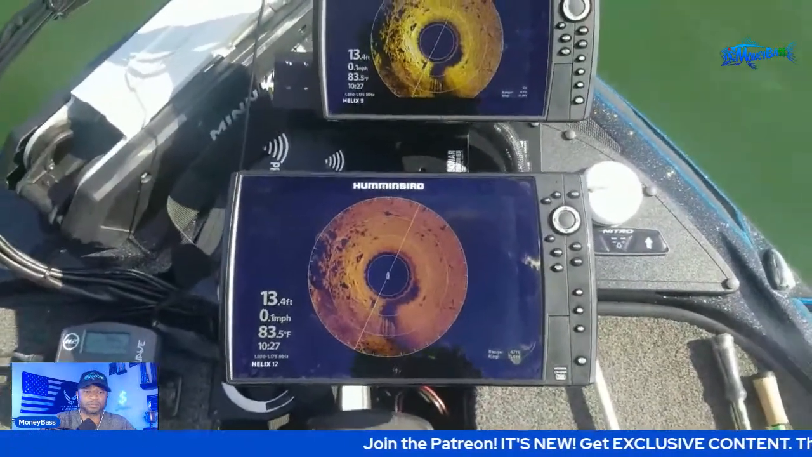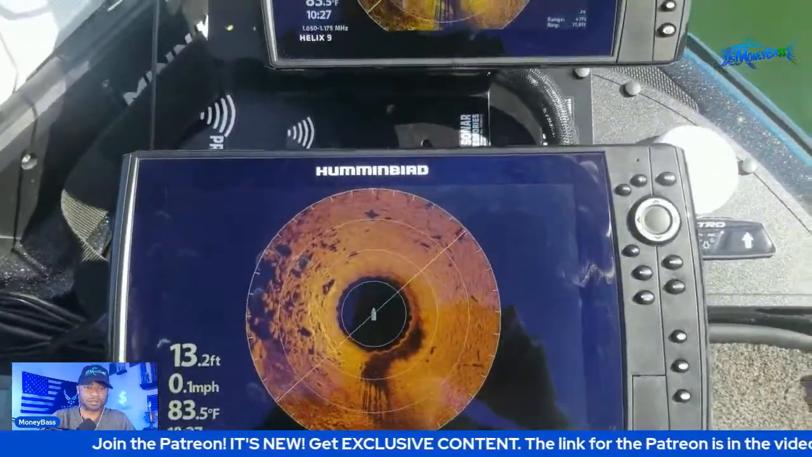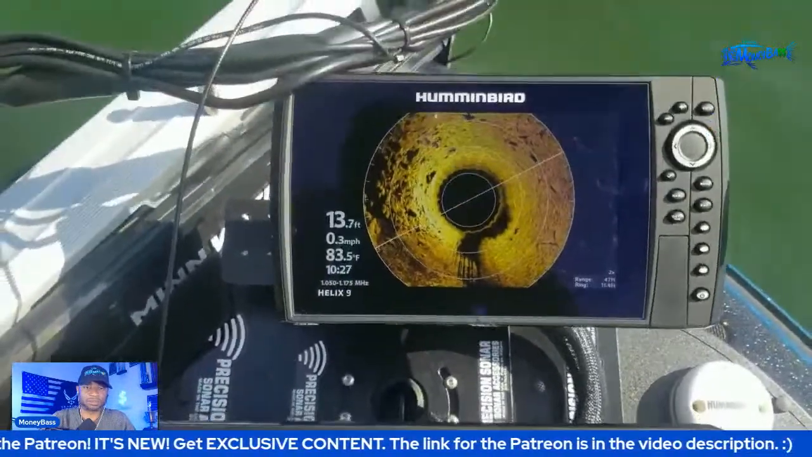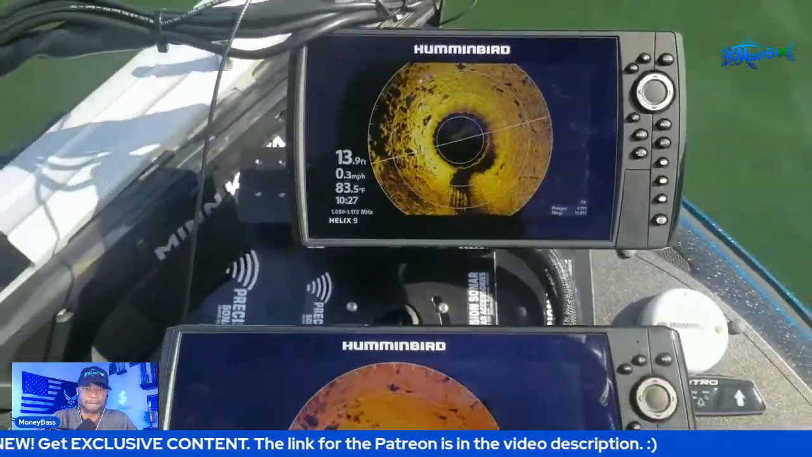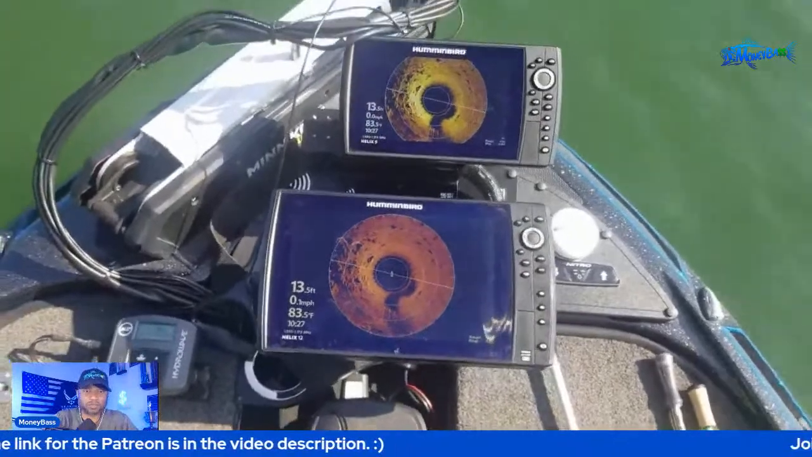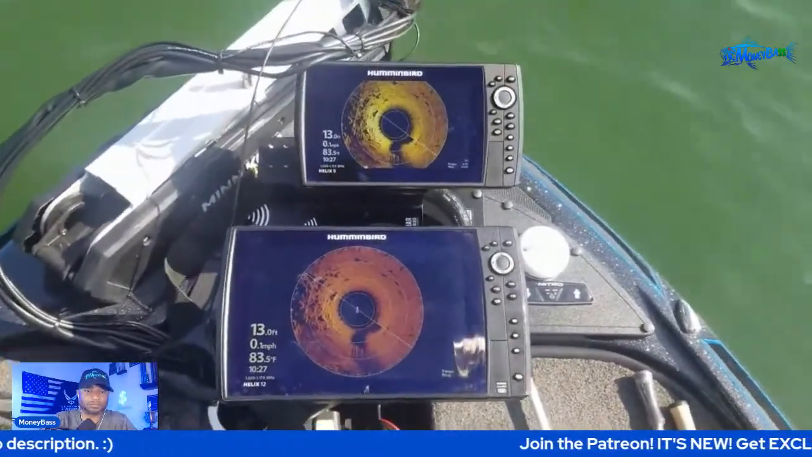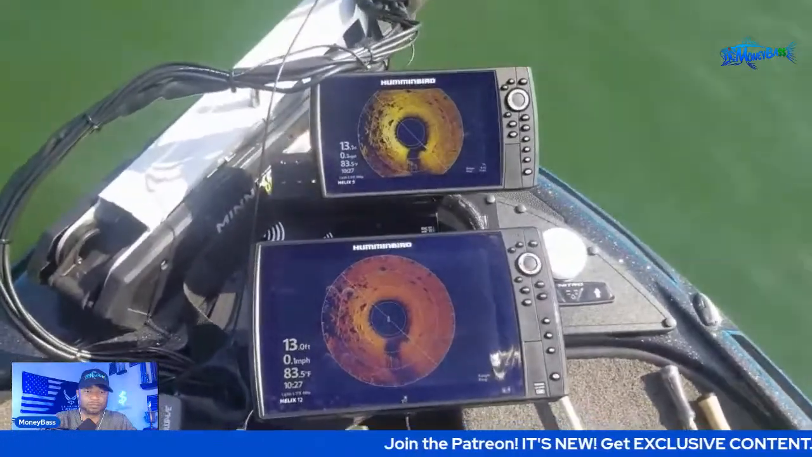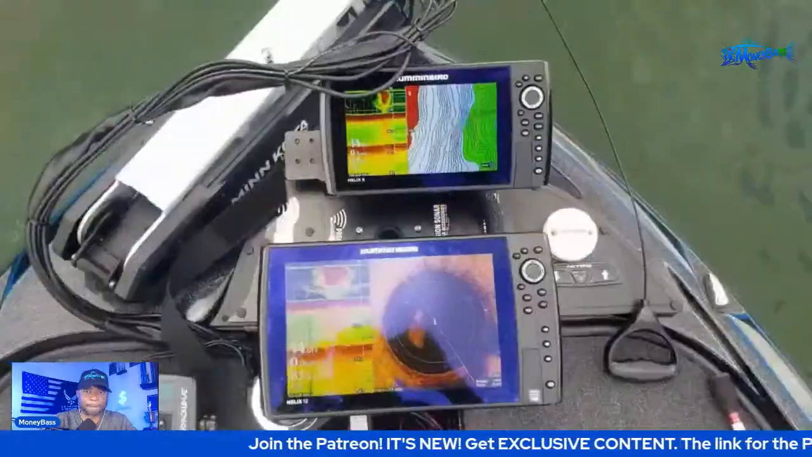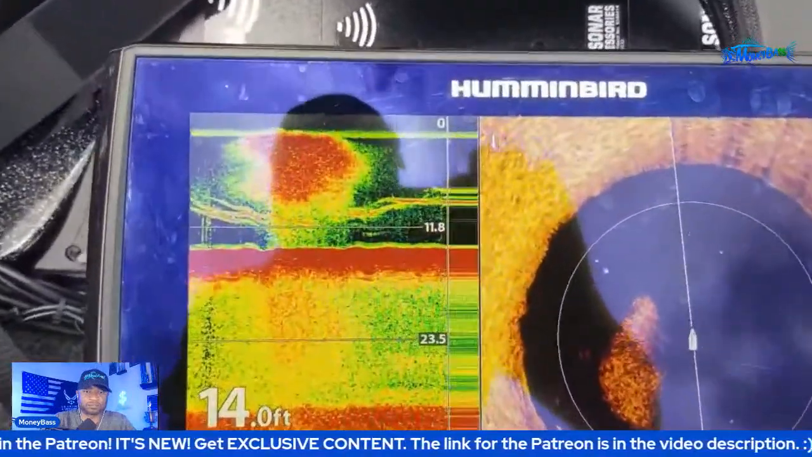360 imaging unit. As you can see, I'm over here with some rocks, a nice group of rocks off to my left. And basically what I did, I came out to an area where I can physically see the rocks. Let me just head over that way real quick so you can see the rocks that I'm referring to. So I'm out here fishing shallow, but let me show you that.